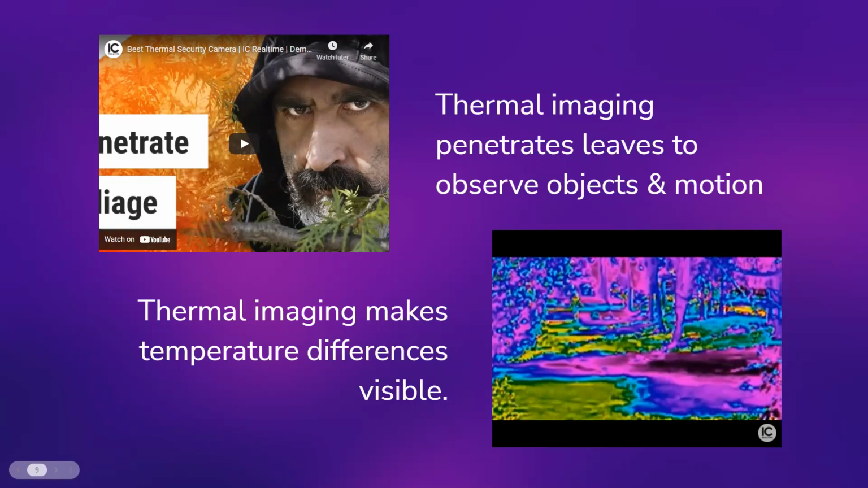And this will allow you to capture that movement even when your normal imager can't capture that movement. So it's highly effective for high-end residential as well. Again, I've had a few dealers utilize this on residential installs to be able to monitor those areas of interest.